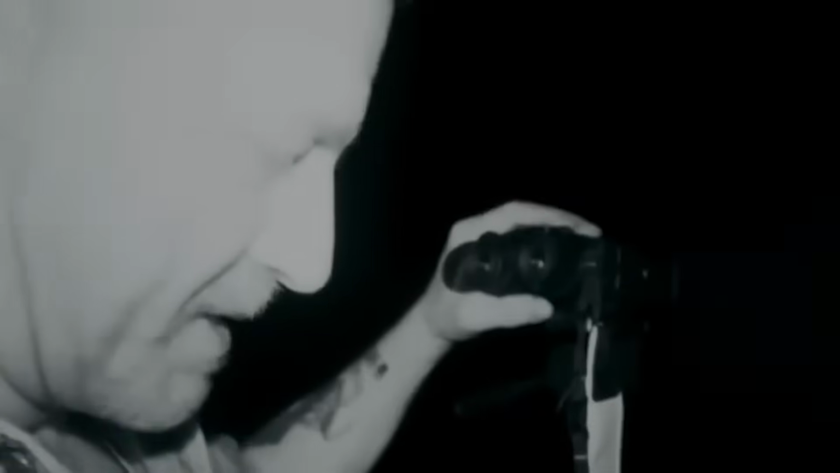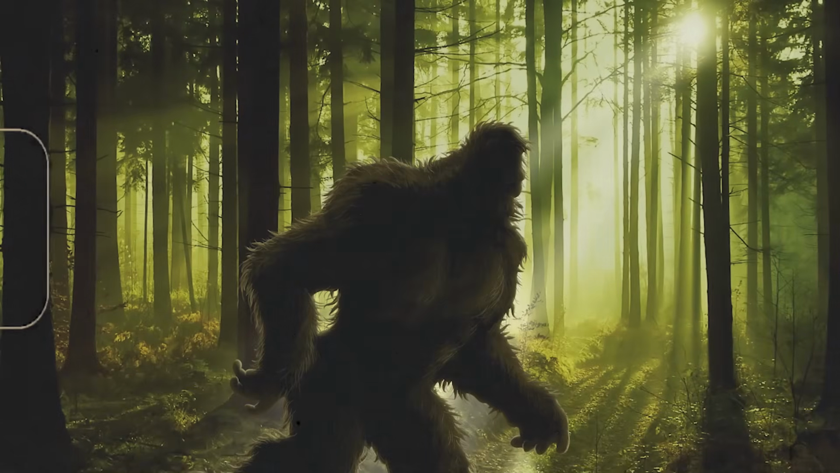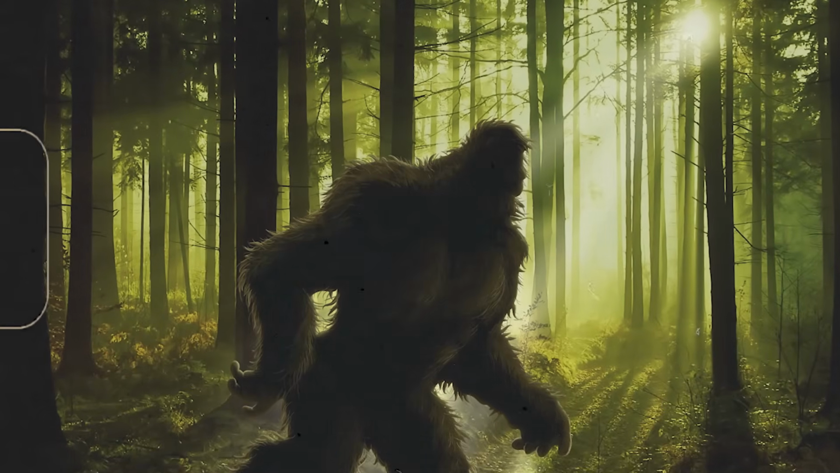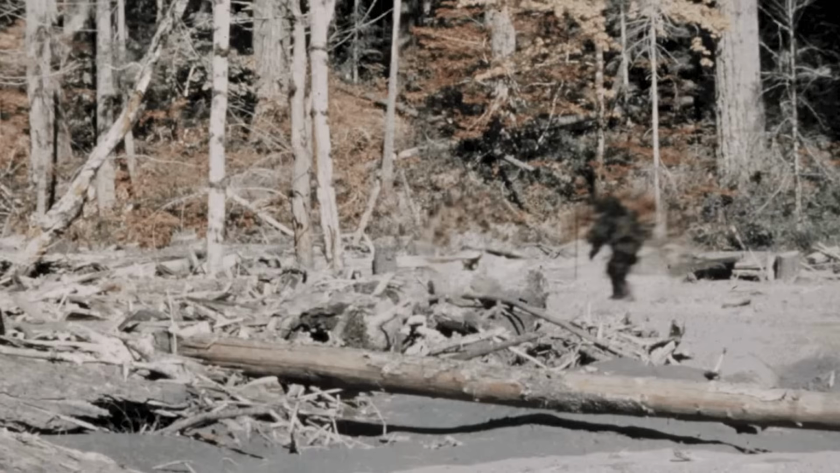It's a tense wait. The team remains on edge, knowing that the search could yield results at any time. Their strategy is simple: stay patient, stay quiet, and wait. They understand that Bigfoot is no ordinary creature. It's elusive, careful, and intelligent, likely aware of its surroundings and the dangers of being spotted. The team's job is to remain unnoticed, to blend into the environment, and to wait for that crucial moment when a heat signature appears. This is no quick hunt.